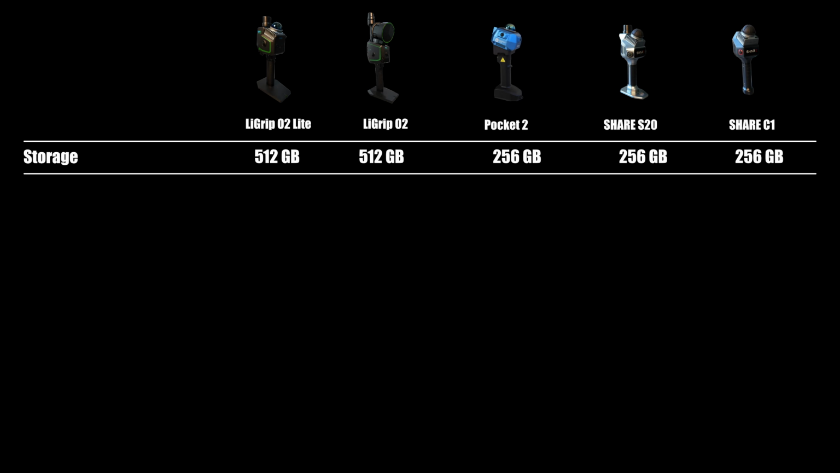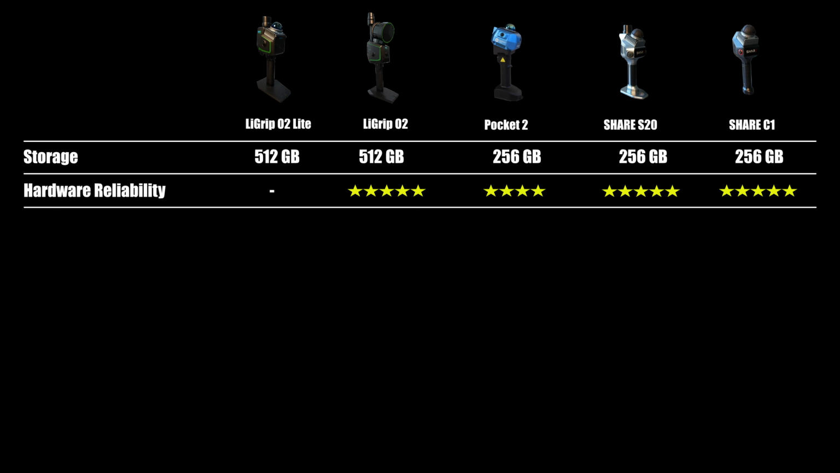The O2 Lite comes with 512GB of storage, but its file transfer speed is very slow, comparable to the CSC Navigation RS30 I tested in the previous video. I didn't test the O2 Lite long enough to confirm its reliability, but I encountered no hardware issue apart from the pull-out USB-C cover.